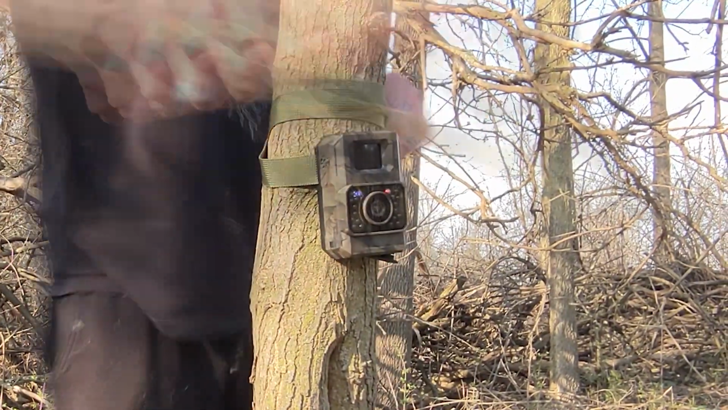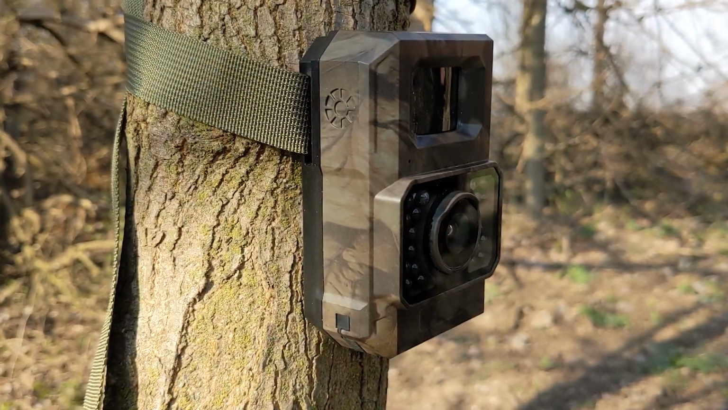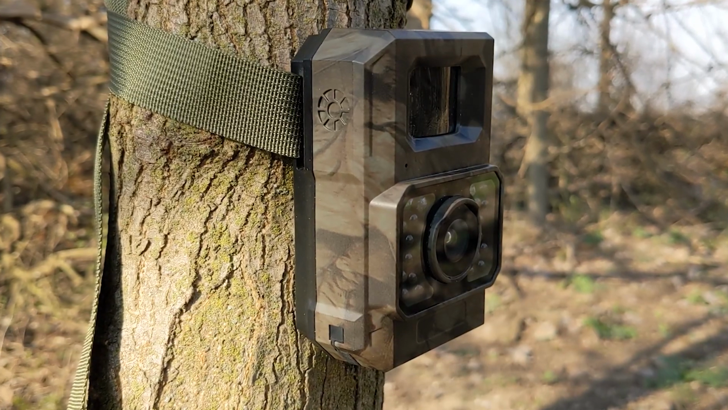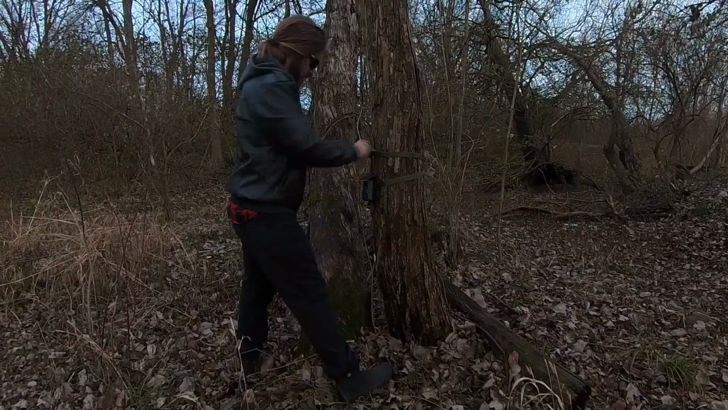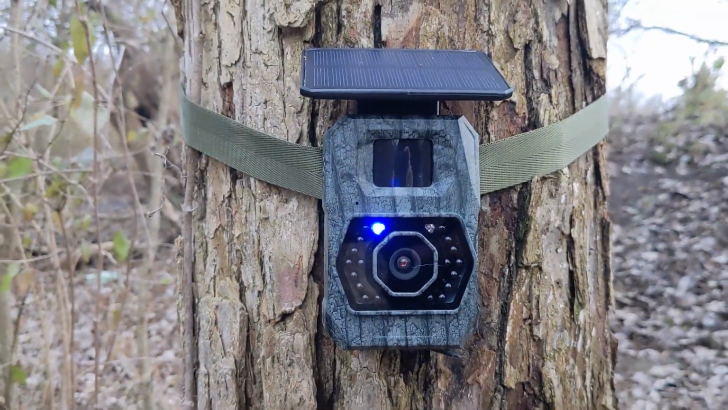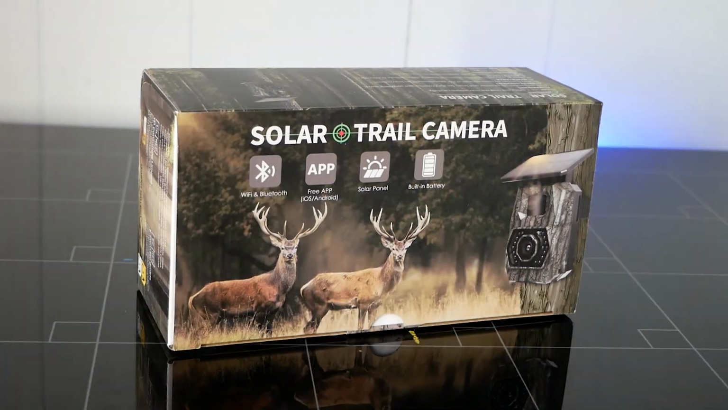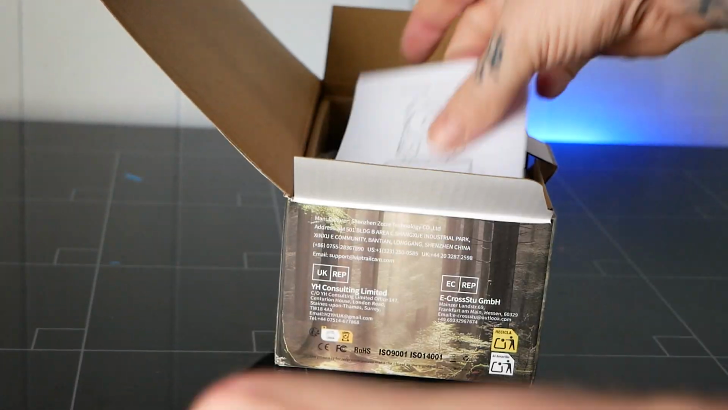Earlier this year, we tested out a rechargeable Bluetooth trail camera from Maxdone, and it's by far my favorite trail camera that I've tested. So today, we're testing out a similar trail camera from Maxdone, except this one has a solar panel to keep it charged and ready to go. And this trail camera comes shipped to your door, ready to capture the wildlife around you as well.